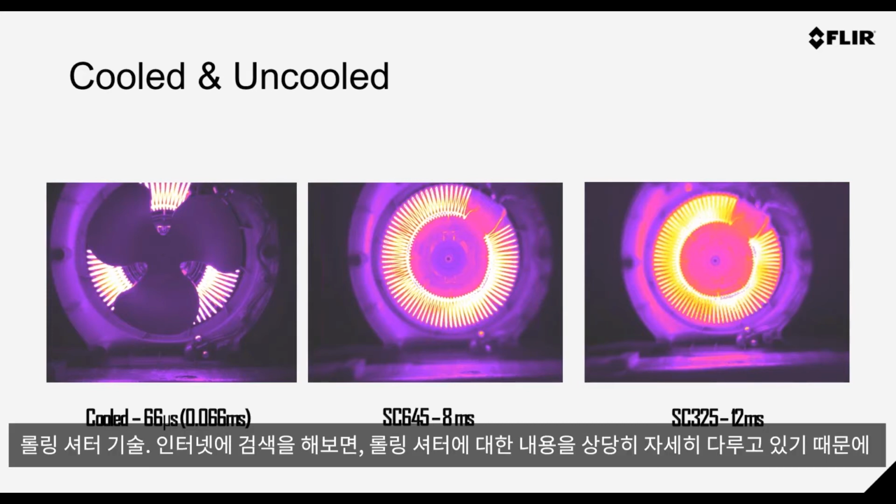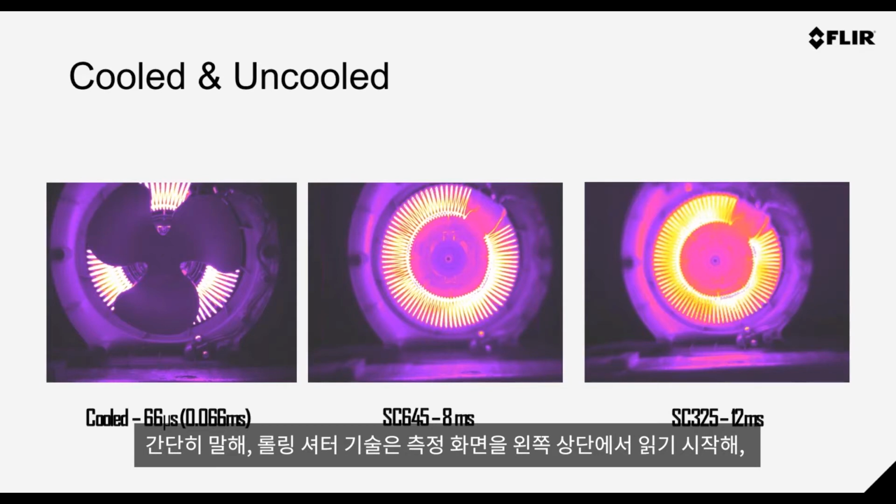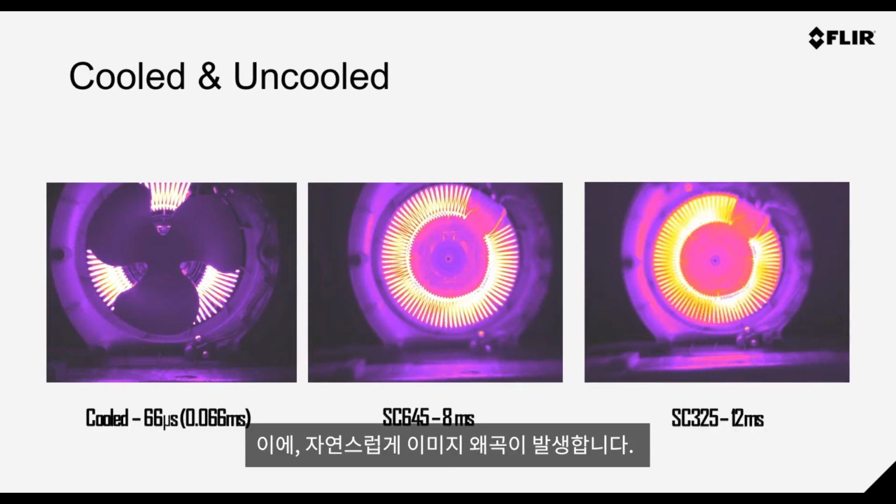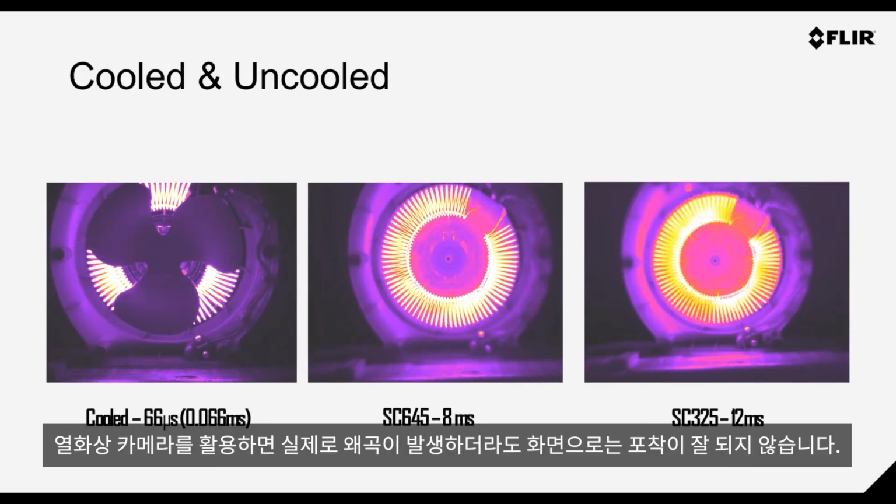A rolling shutter, if you search online, there are lots of topics discussing this. Effectively, the pixel starts to read at the top left, and it scans through the sensor until it gets to the bottom right. So you end up with a skewing of the image. It's very easy to see in the visual, but in the thermal you don't necessarily see it, but it's actually happening.